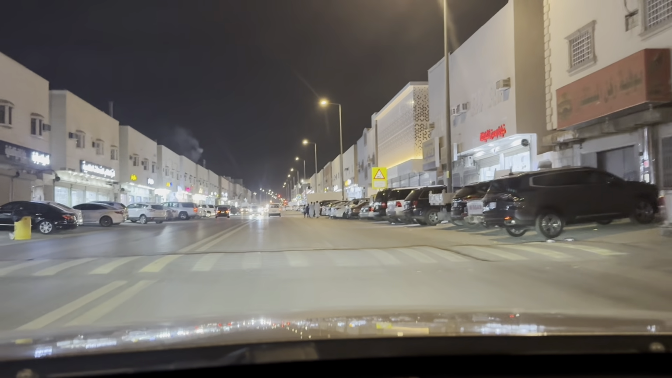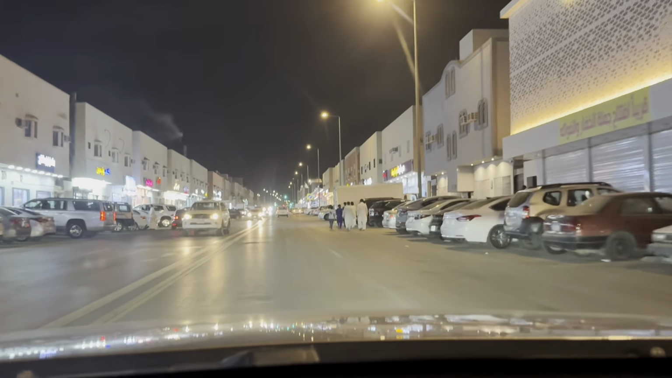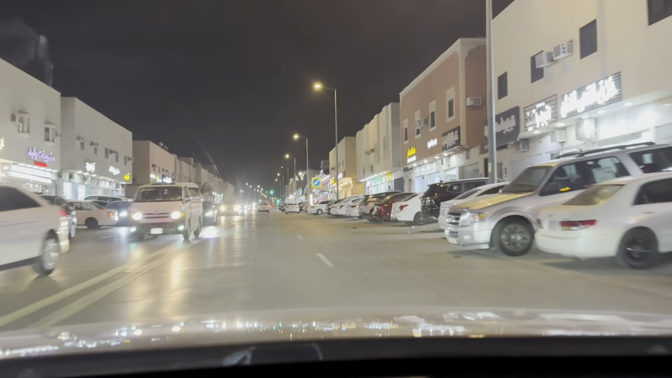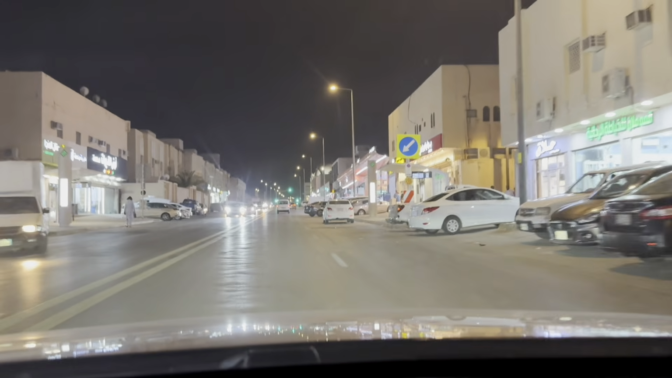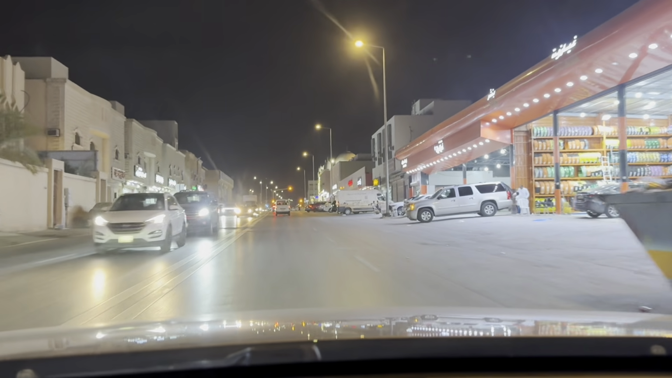A lot of speed breakers here on the road. Have to be very careful driving on these roads where traffic is coming from the opposite side as well, and you never know where someone can pop from.